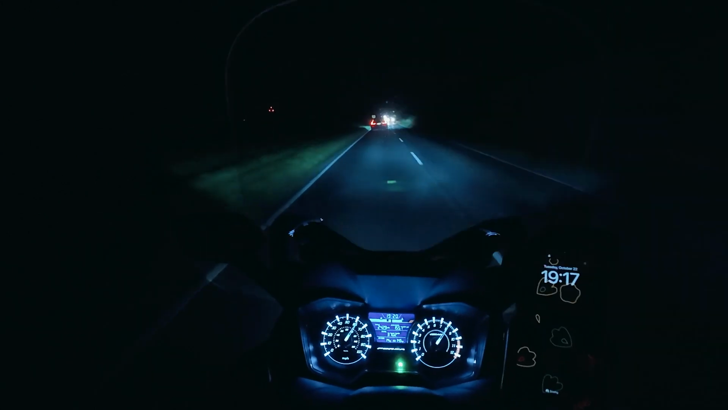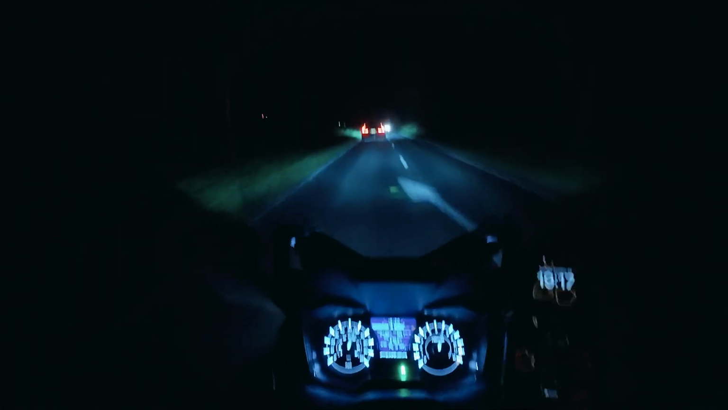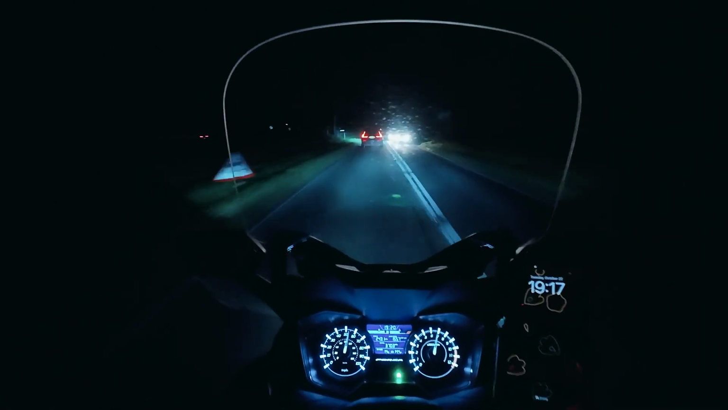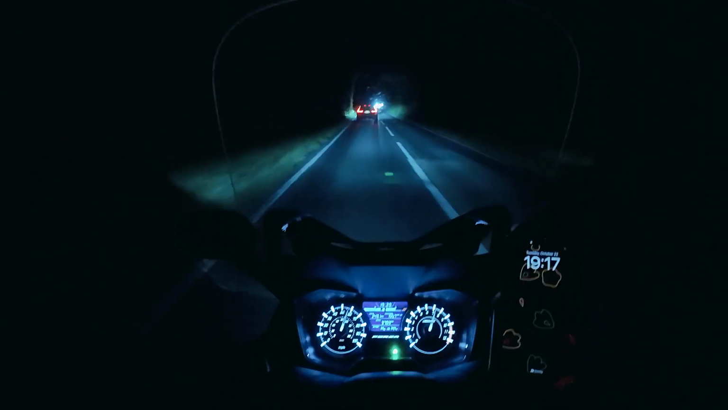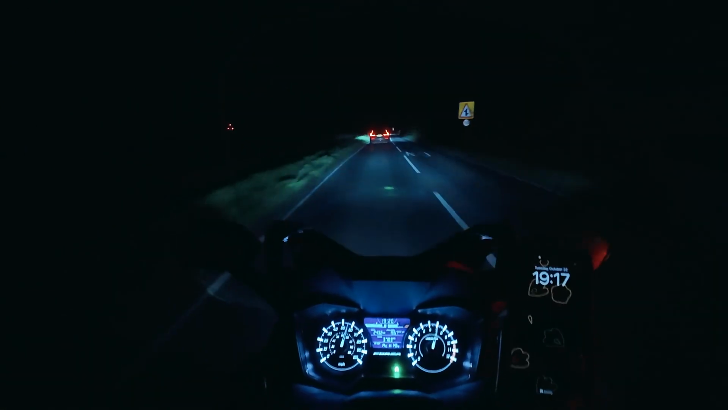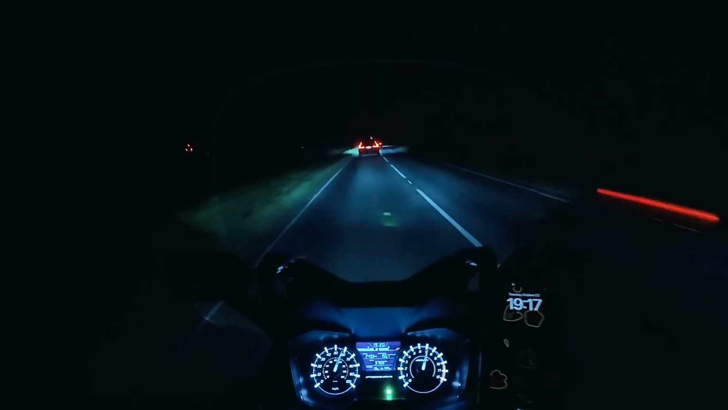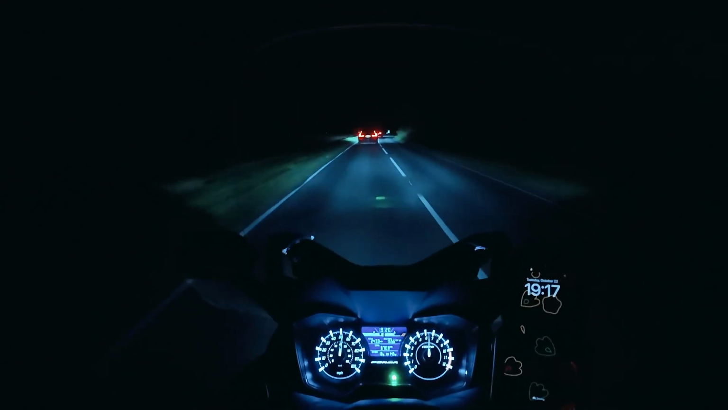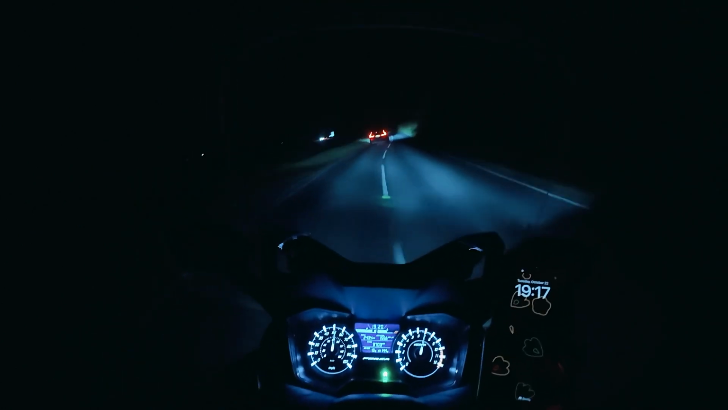What are we doing, 60? I mean, I'm keeping up just over 60 miles an hour now. This is alright, this is good. I am freezing now. Absolutely freezing. It's still 14 degrees. It's just that wind, the wind chill makes a difference. I'm kind of hungry as well, so I need to get back and get something to eat.